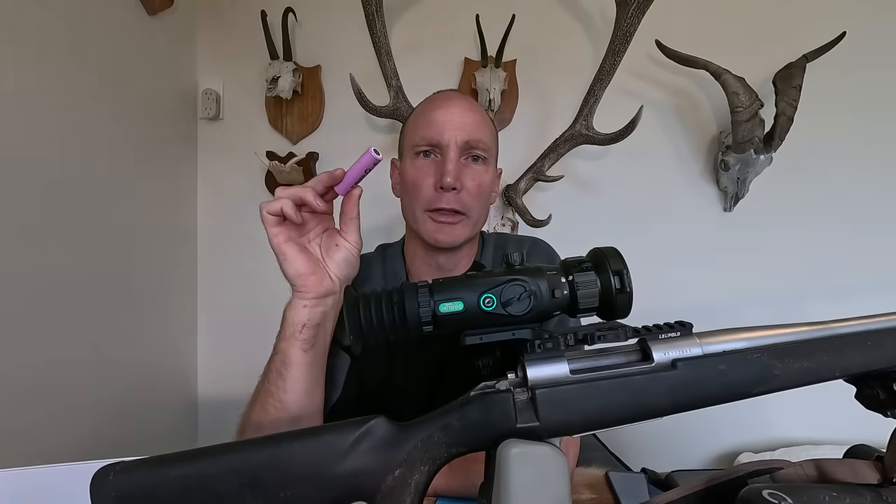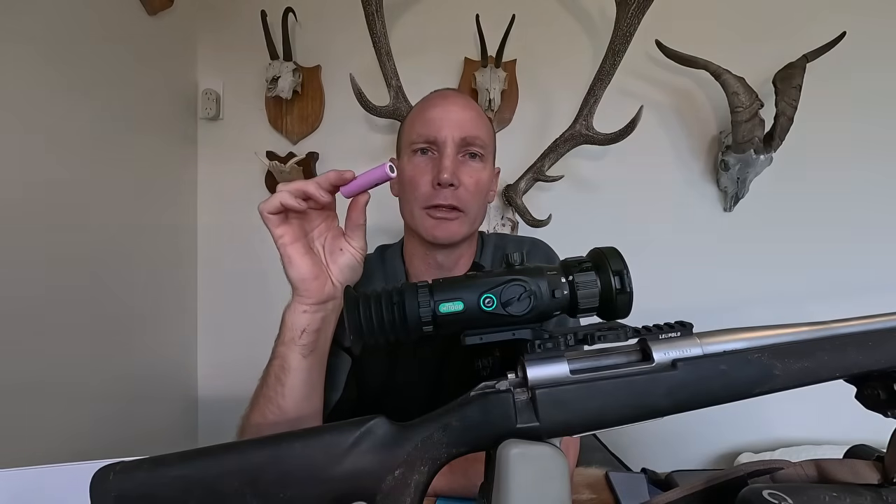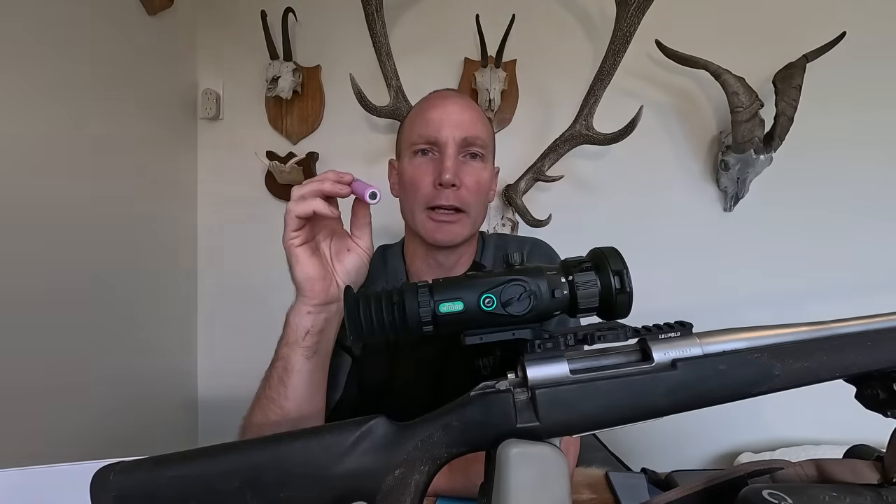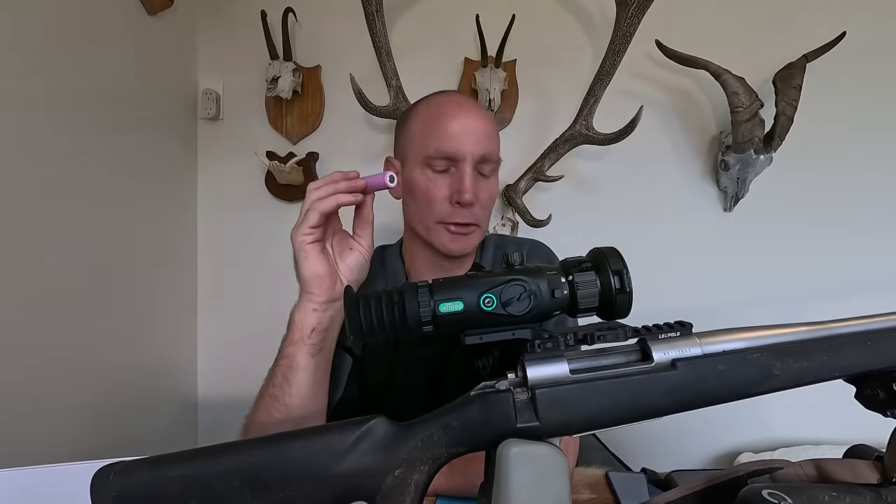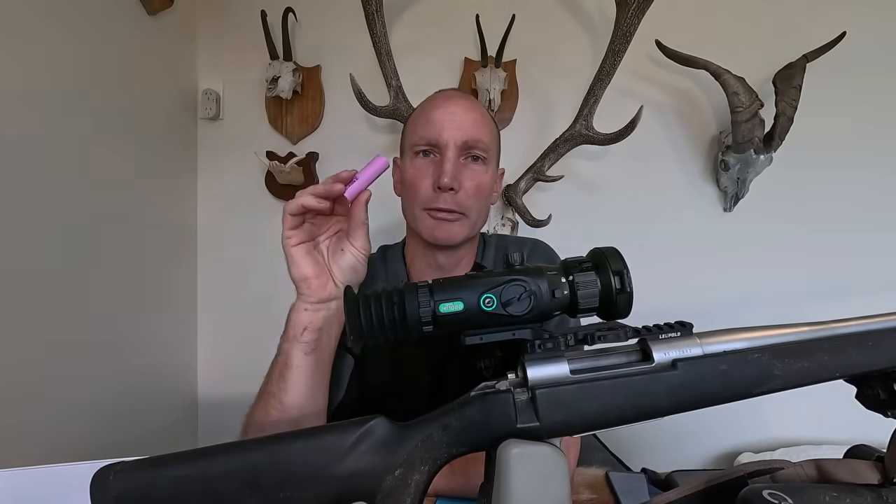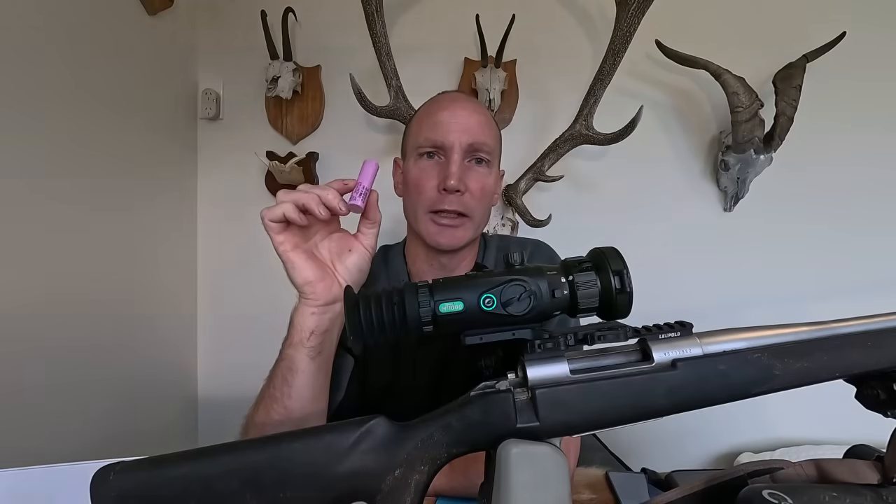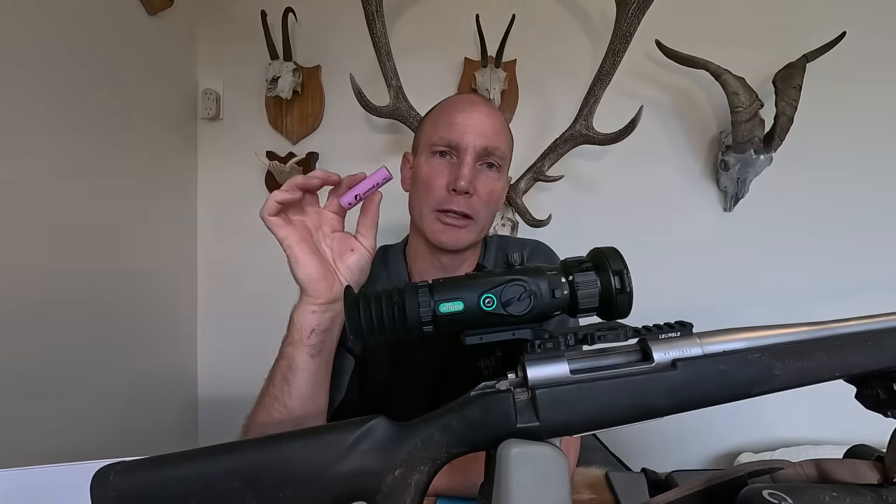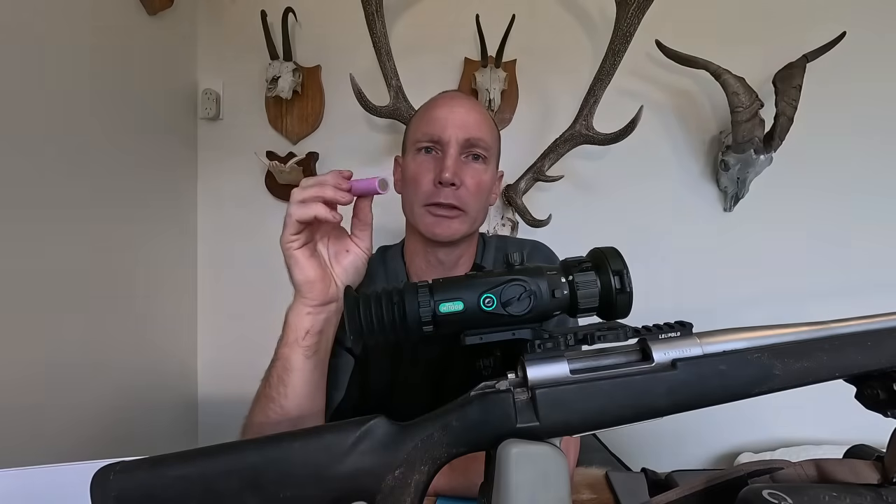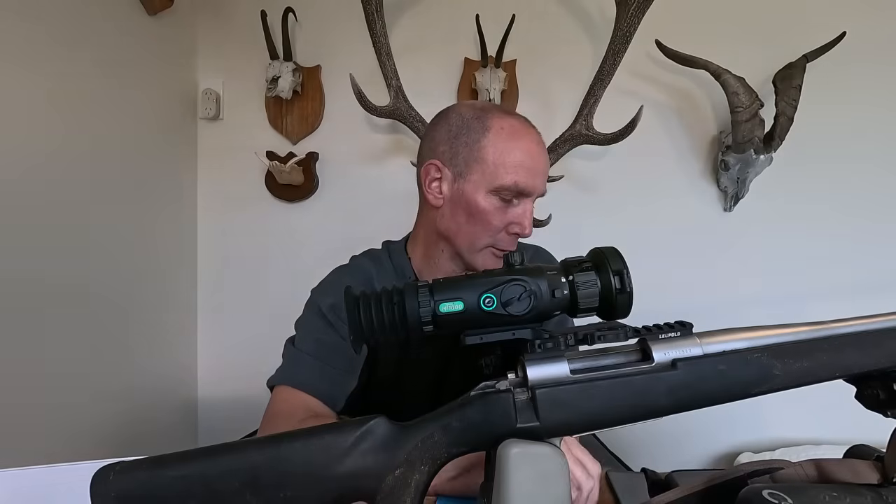I bought quite a few of these for my NV400 scope, these go into the infrared torch on the NV400, and yeah, they last quite a long time, and they're quite cheap. Just looking on the internet now, there's a hell of a lot of websites where you can buy these batteries, so they're pretty handy to get, and I've seen some as cheap as $6, some $15, but yeah, it's certainly a lot better than paying $90 or $100 per battery, which my other thermal takes.